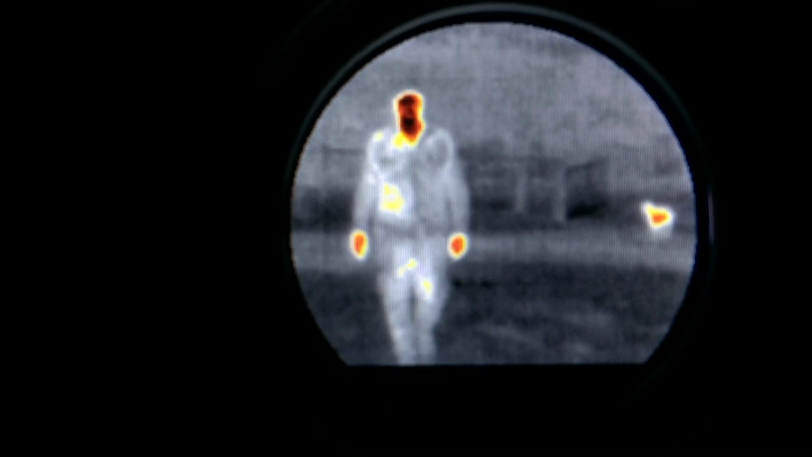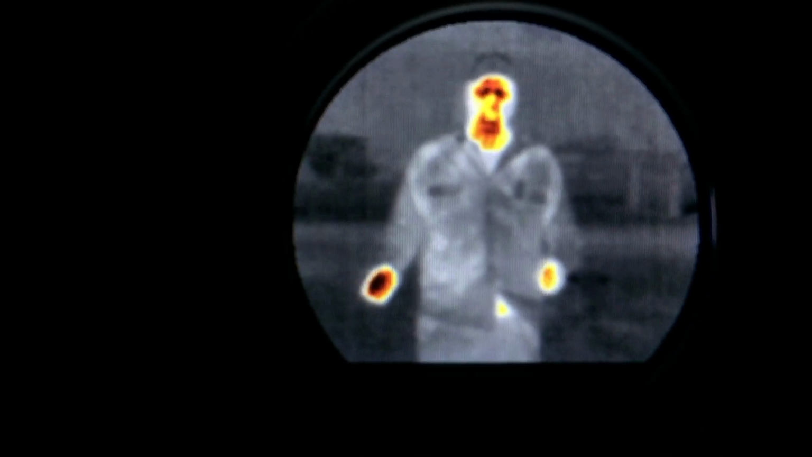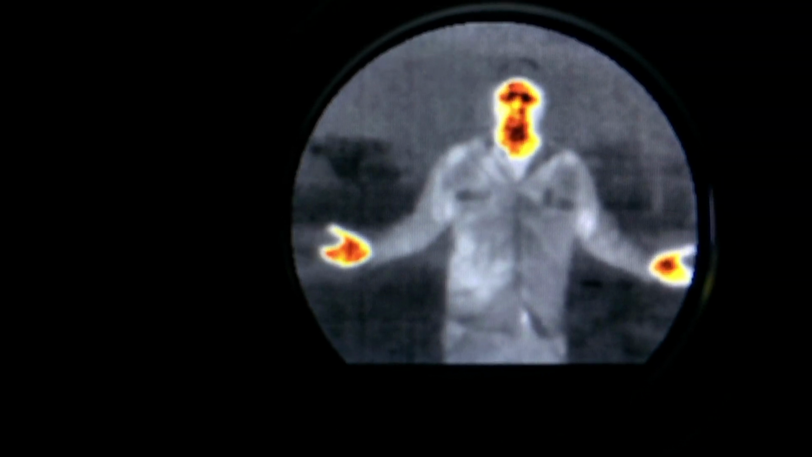Okay guys, so here I am walking up towards the camera from about 15 meters away. And as you can see, it really does pick up the heat signature off a person. So if you were using this in, say, a law enforcement or security point of view, it would be ideal if you were scanning around bushes of a house or whatever, just to see if someone was hiding in the bushes. I mean, obviously it picks up the heat signature fairly well. So let's try it now with some bushes in the way.